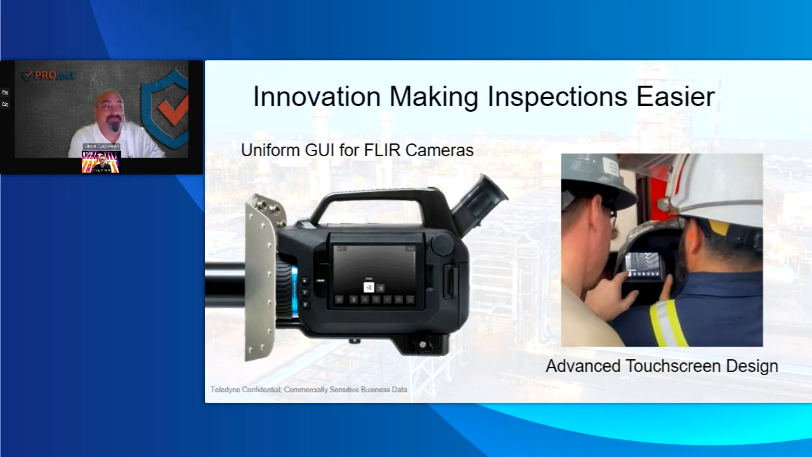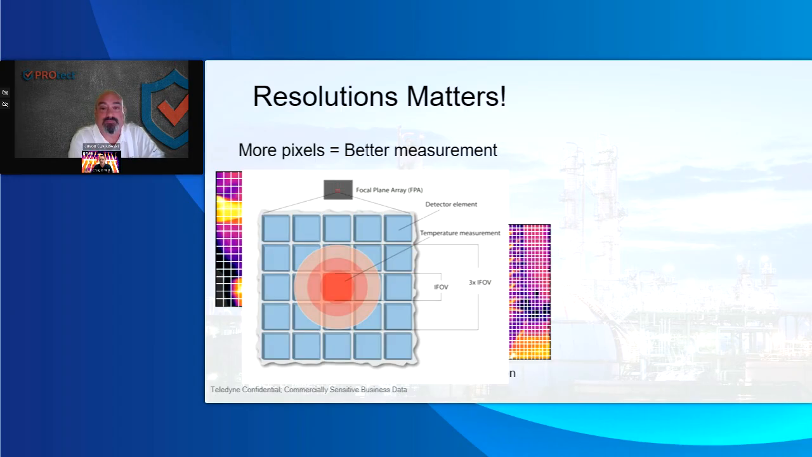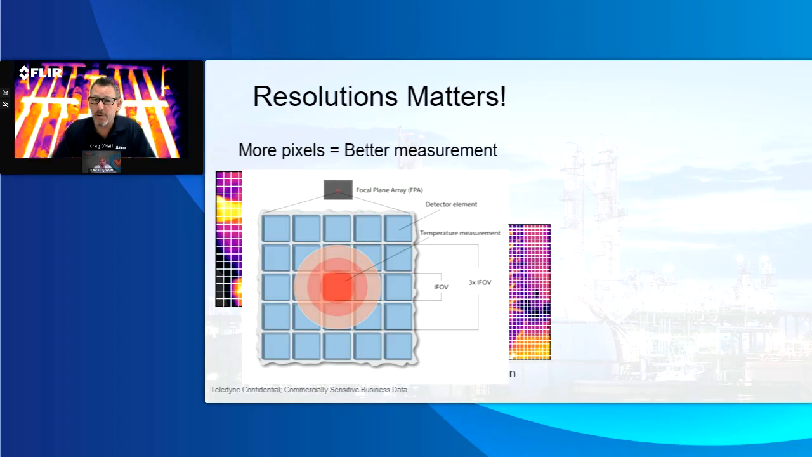Yeah. One of the biggest advantages of a furnace inspection camera is that having more resolution simply means you get better measurement. You can get a better measurement over a greater distance. Not to get too technical, but generally speaking, most infrared cameras would average around 9 pixels to get a spot reading.